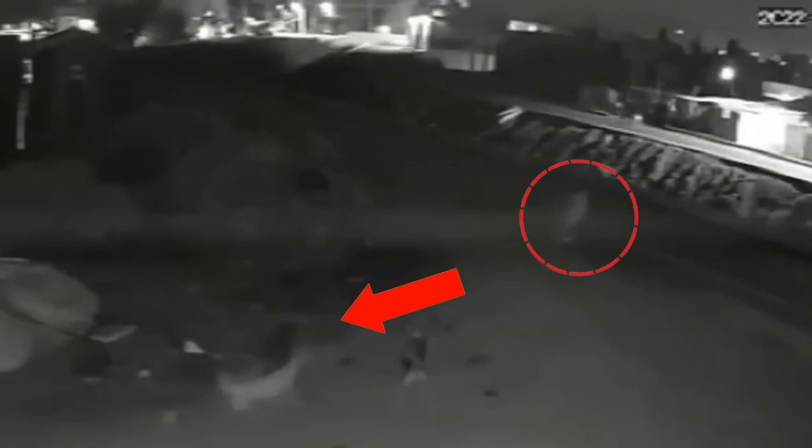But what exactly is this? The dogs are undoubtedly startled by the floating entity, and the end of the clip is even creepier as our footage zooms in so we can have a better look.